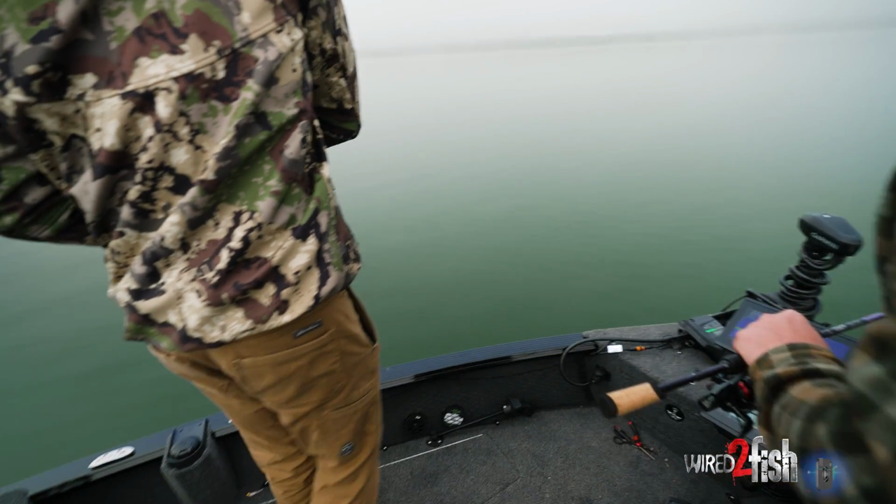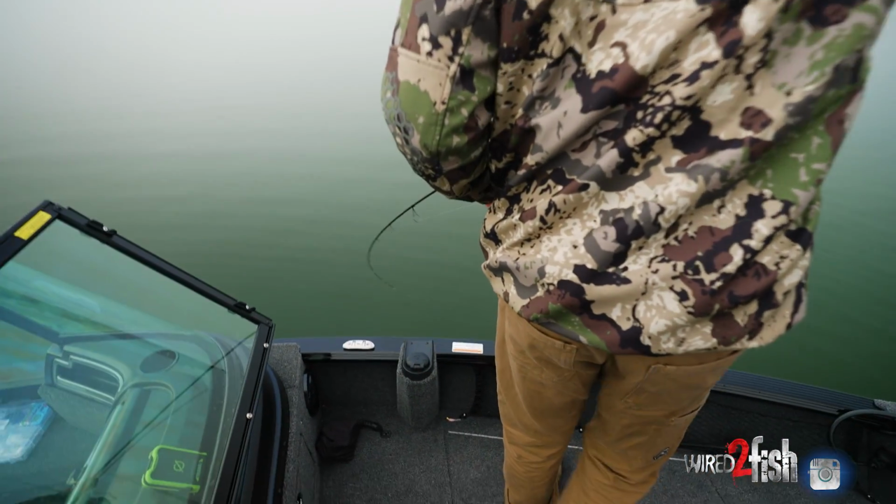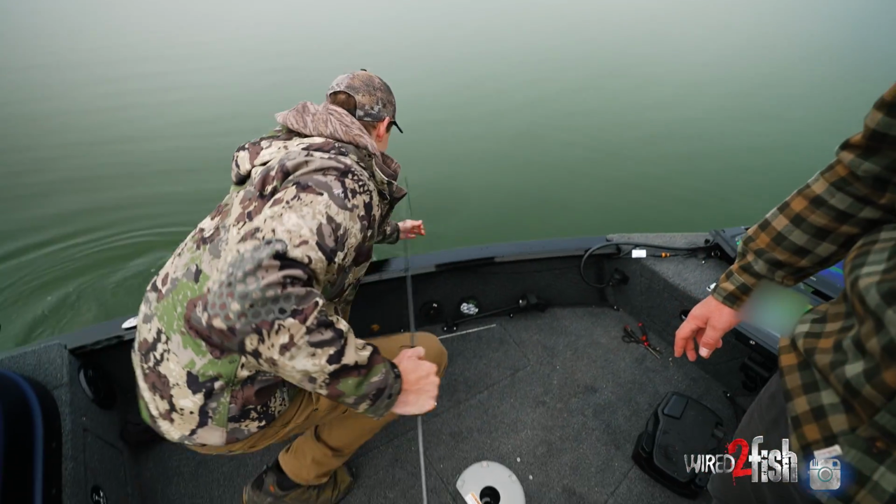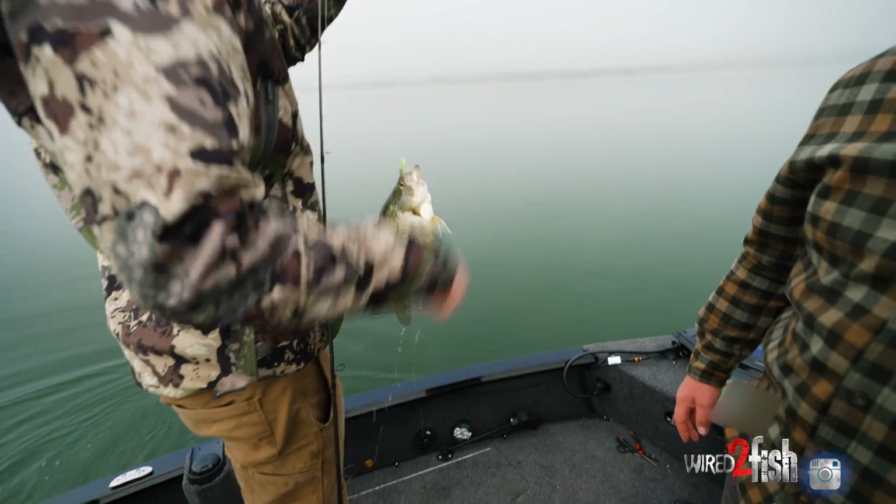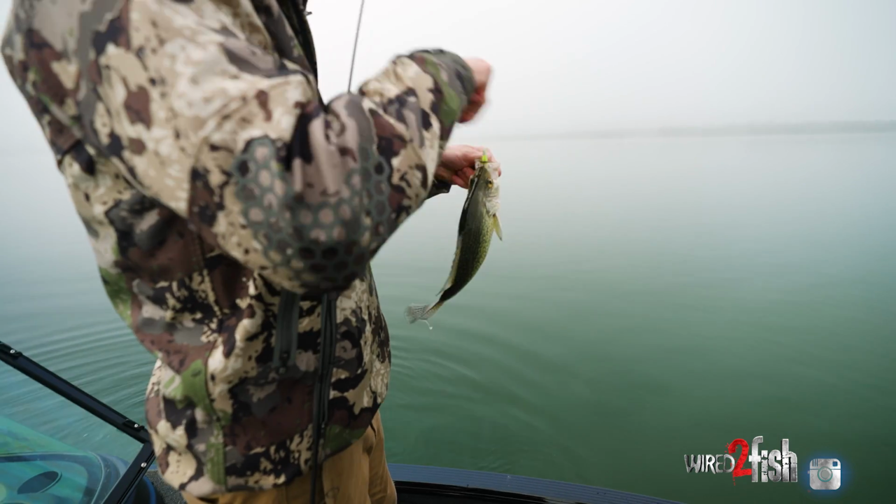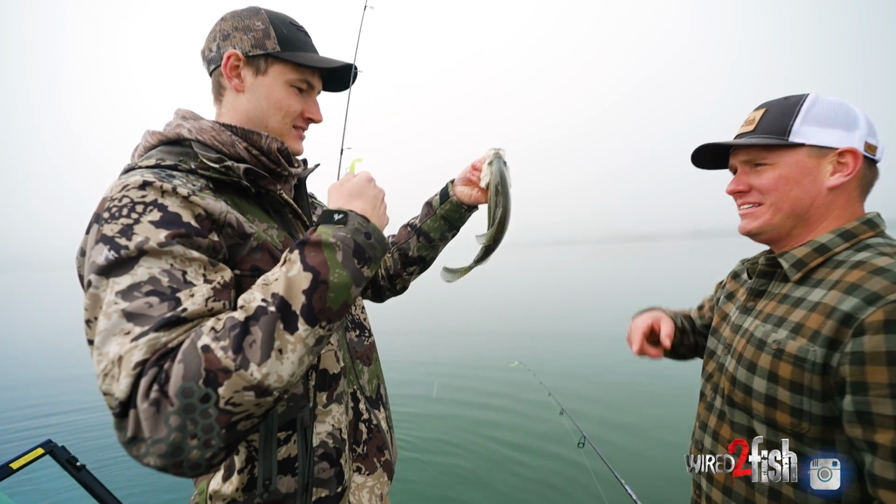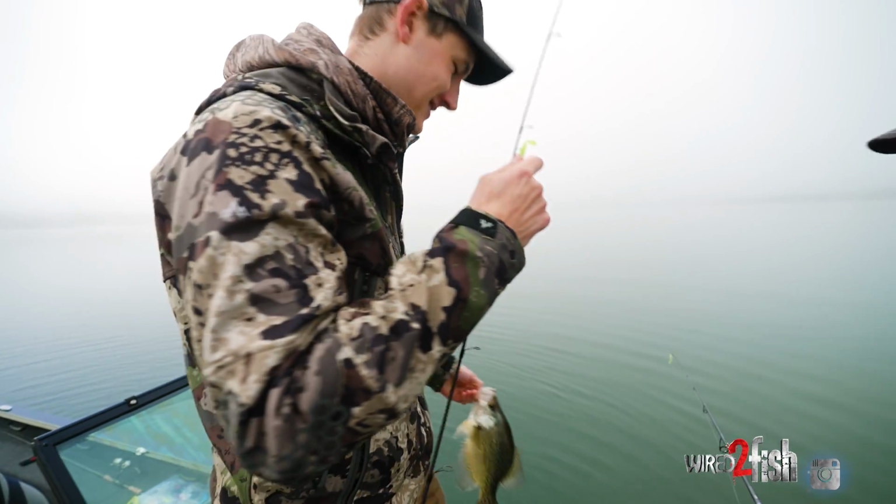Way too cool. Oh, yeah. Want me to net him? Look at those things. Oh, you have a good hook in them. Look at that thing. Nice. These heads get down so fast too. Those heads are so nice. That's a solid crappie. That's a nice crappie.